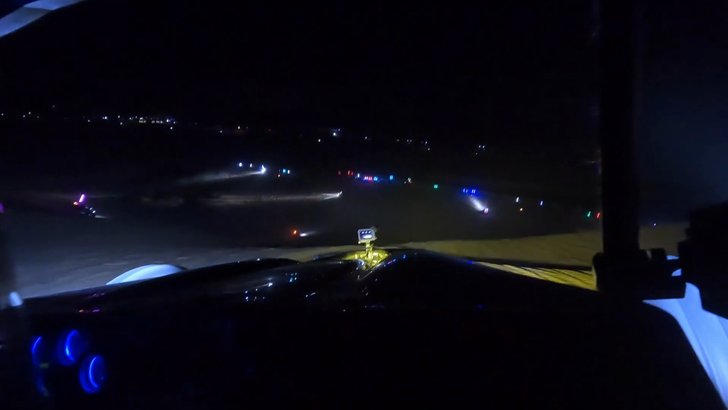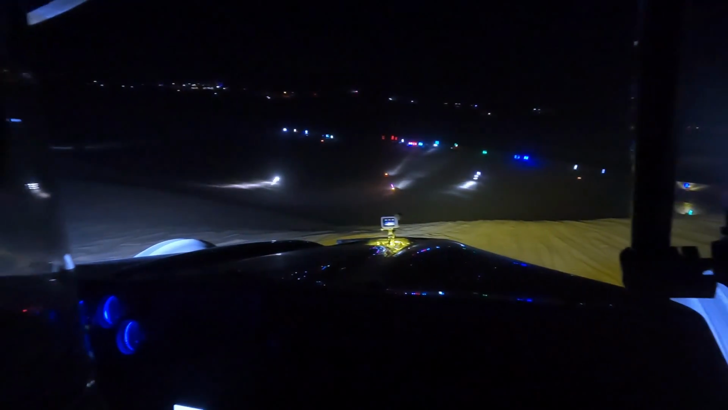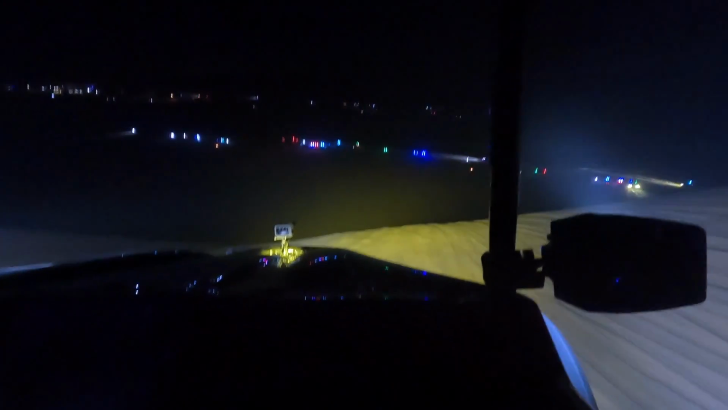Oh, there's the highway out there. Oh my gosh. This freaks me out, man. Whew. Well, that was something. Take me back to a racetrack, please.